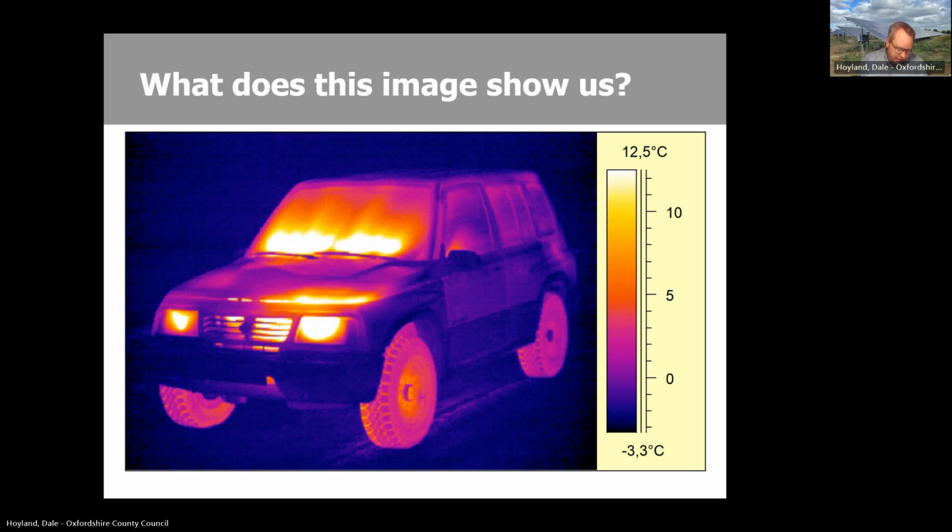Anything else? There's somebody in the passenger seat. Ooh, how can you tell that? Is that not like a light bit, a hot bit in the passenger seat? Or is it a heated seat? Yeah, heated seat, maybe. I see what you're looking at. Okay. Anything else? Well, there does seem to be some heat inside the car. Yeah. Slightly warmer. Okay, well, I think we've got most things there.